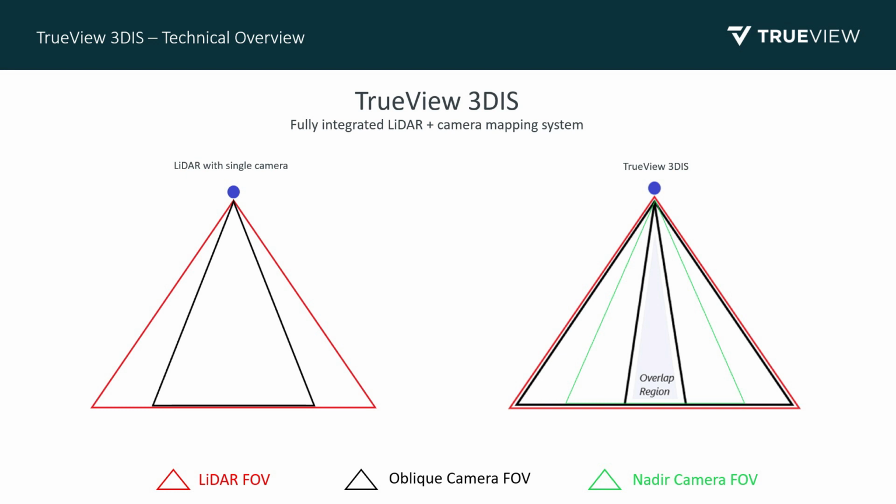So the two cameras do overlap some in the middle, and they match the LiDAR field of view. What this lets us do is plan our mission based on the efficiency of the LiDAR, or the swath of the LiDAR. And so then we can spread the flight lines out and map a bigger area in the same amount of time.